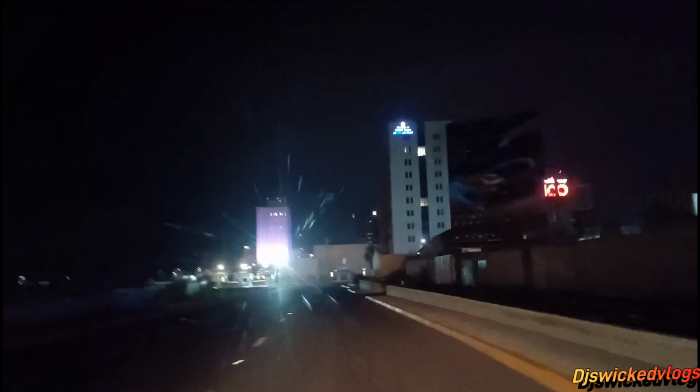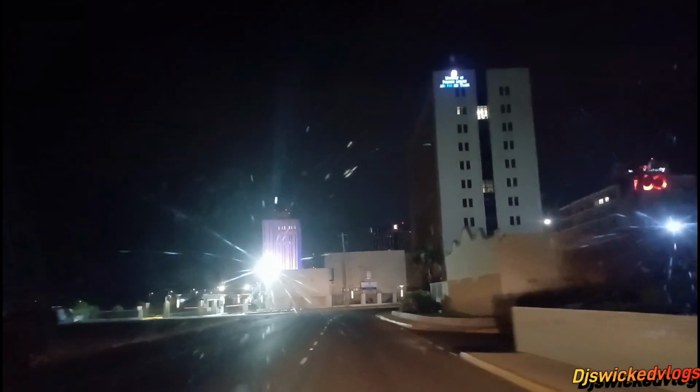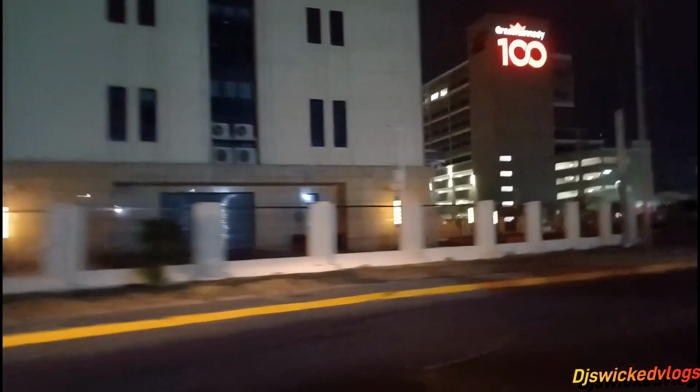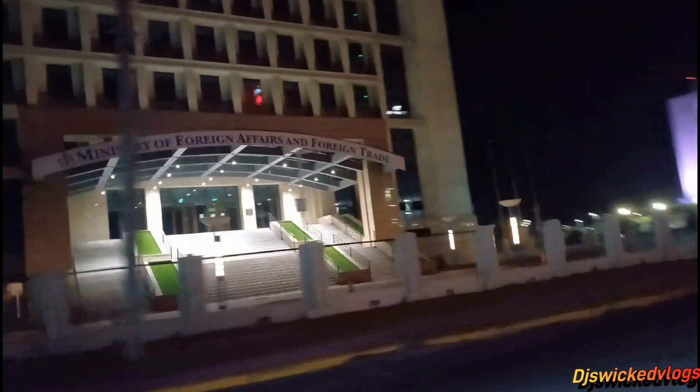See that? Downtown Kingston, Jamaica. See that? That people. Beautiful Kingston, Jamaica in the night. Yes, yes, yes. Kingston, Jamaica.